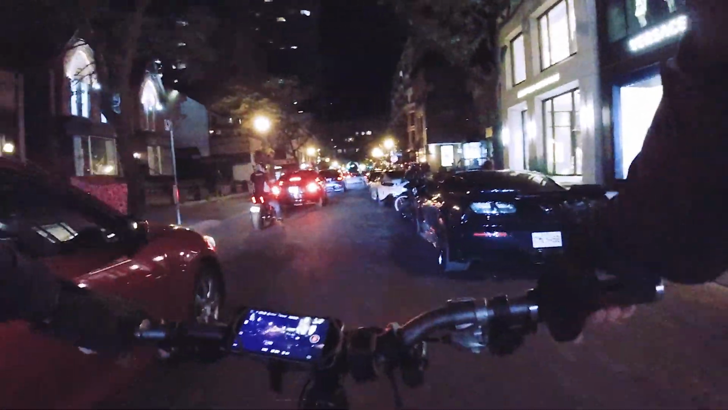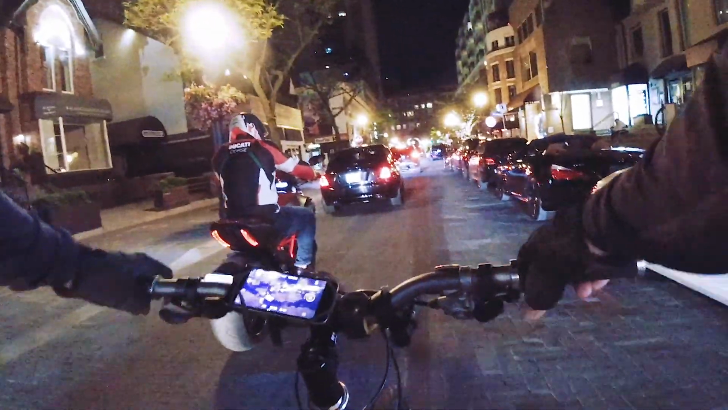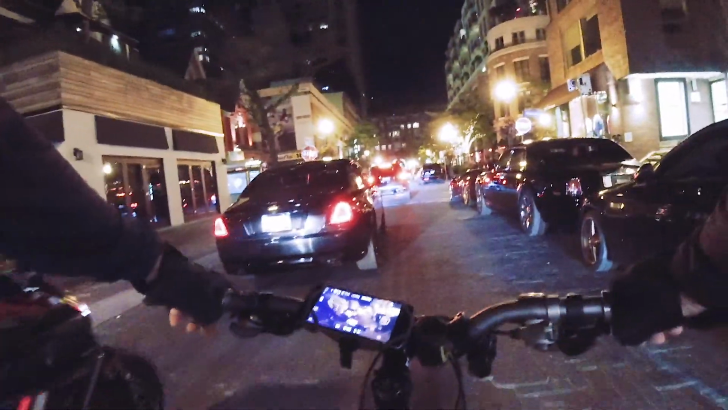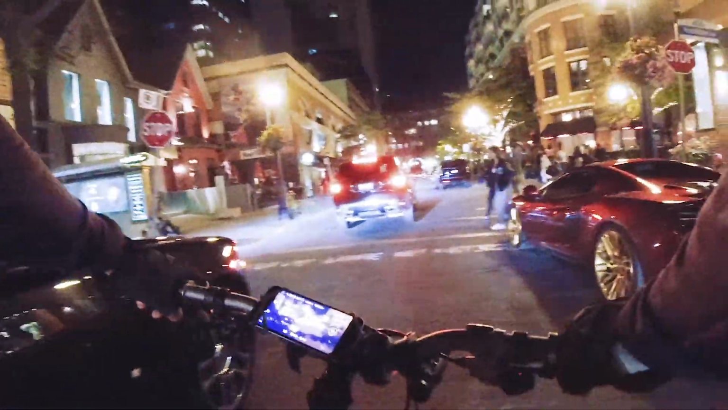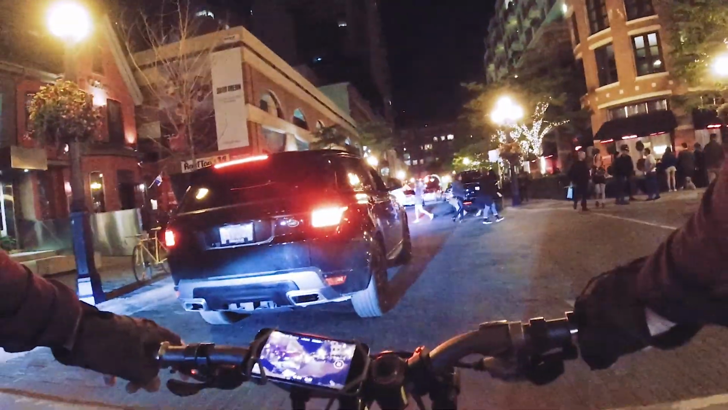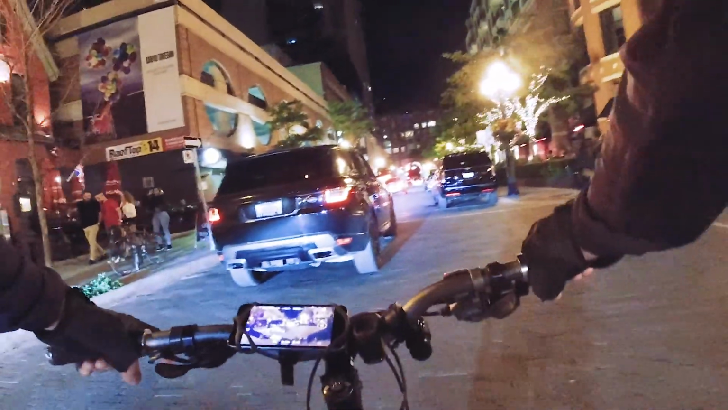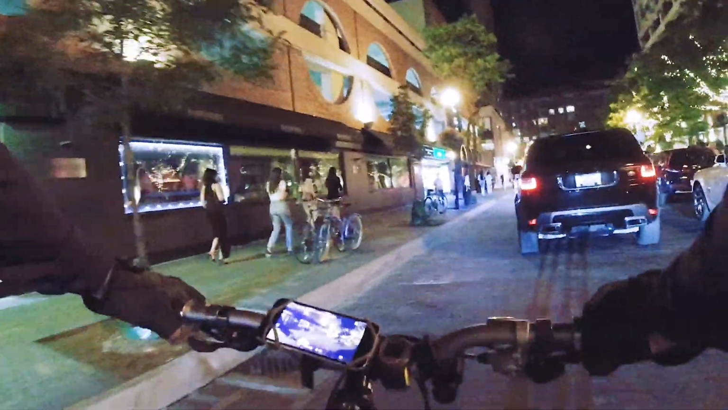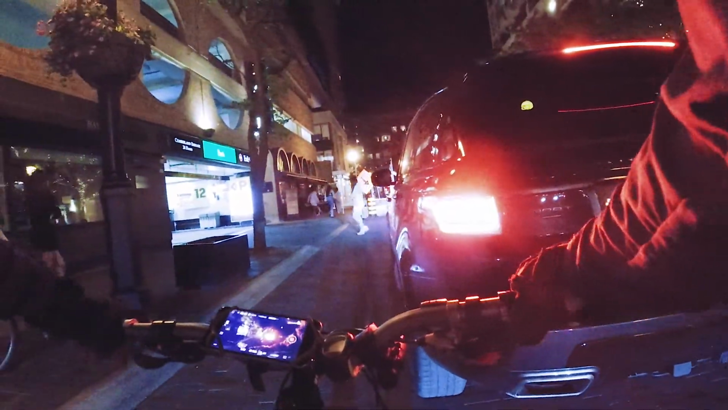Let's chase this motorcycle. This guy's, wow, can you hear it? It's pretty loud, isn't it? We're gonna go a little bit further. And there's a pathway here. It's way too busy for that. Let's go across the street and go back on. This is Cumberland, I think. Let's go to Yorkville. Ooh, almost rear-ended the Range Rover. Gee.